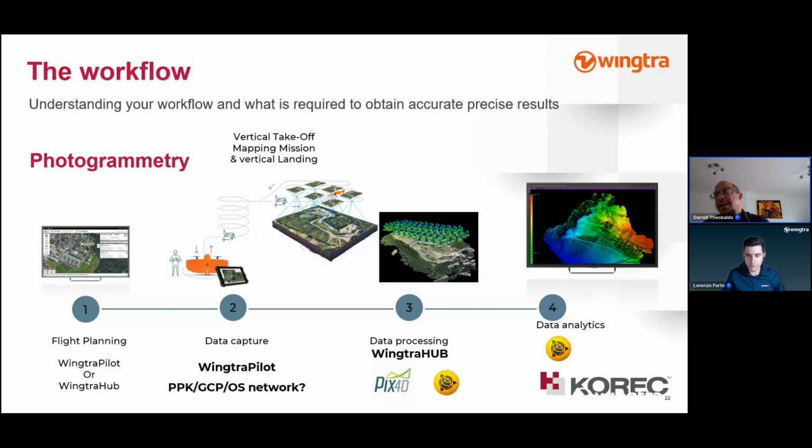You then take that data, and the customer would usually put it into a data analytical software package, to produce your deliverables, the data that is valuable to you and what is valuable to your customer.